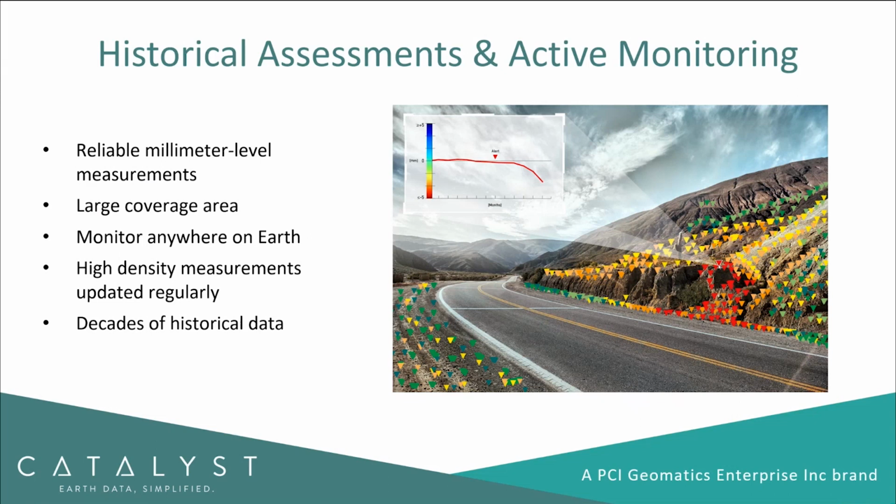And with new SAR constellations constantly going up, the ability to get new measurements is increasing significantly. So the frequency of measurements is going to very quickly get to daily measurements, and potentially even same day measurements for certain areas in the not too distant future. And then of course we can go back in time and provide decades of historical data.